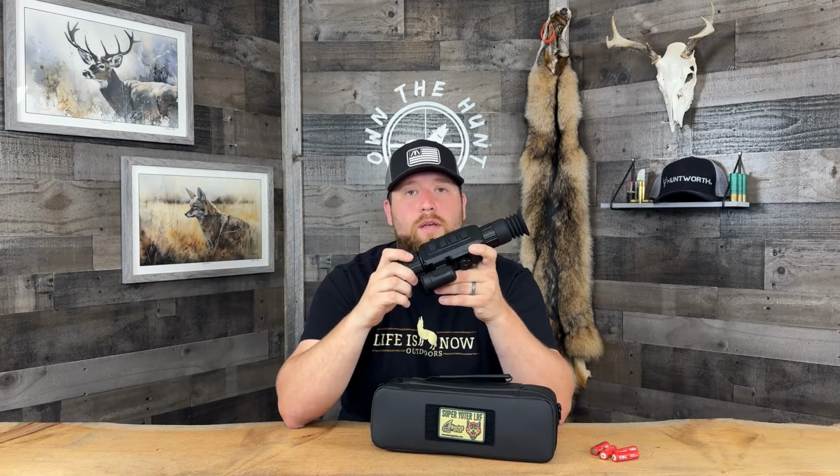It's extremely well built. This thing's a tank, you guys, and it is a pleasure to look through. The screen is very nice. It's got the newer menu system from Bering, which I really like. The laser rangefinder works extremely well. The picture-in-picture is nice. There's a lot to like about the scope. So that's why I wanted to bring a review to you guys.